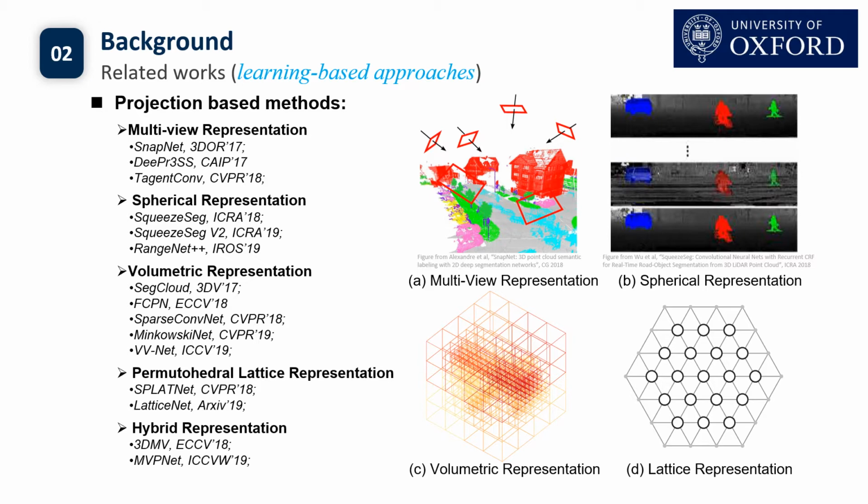They usually first project an unstructured point cloud into an intermediate regular representation, for example, multi-view images, spherical images, voxel grids, and sparse lattice. They then leverage the well-established 2D or 3D convolution on this intermediate representation. Finally, the pixel-wise or voxel-wise semantic labels are projected back to the raw point clouds. The problem of these methods is that they usually introduce information loss.